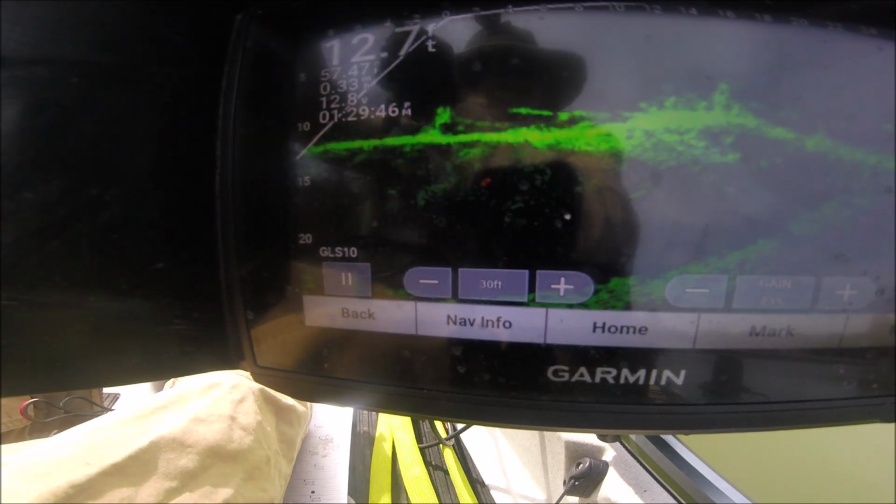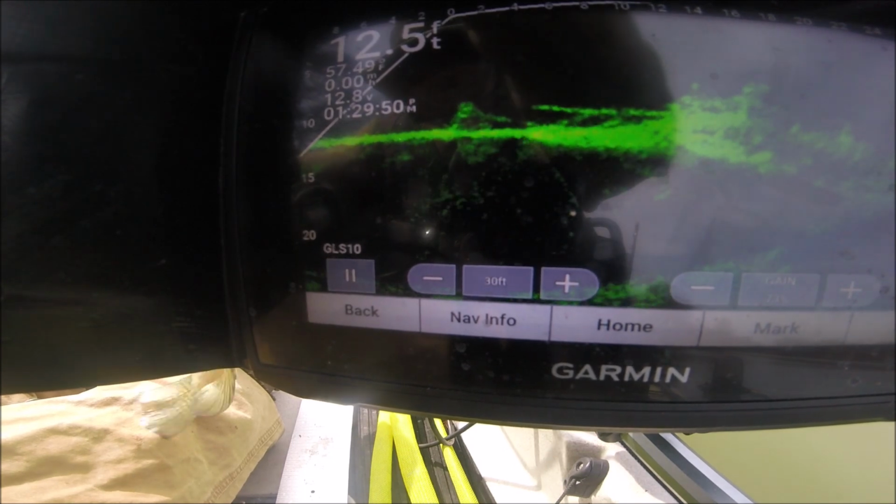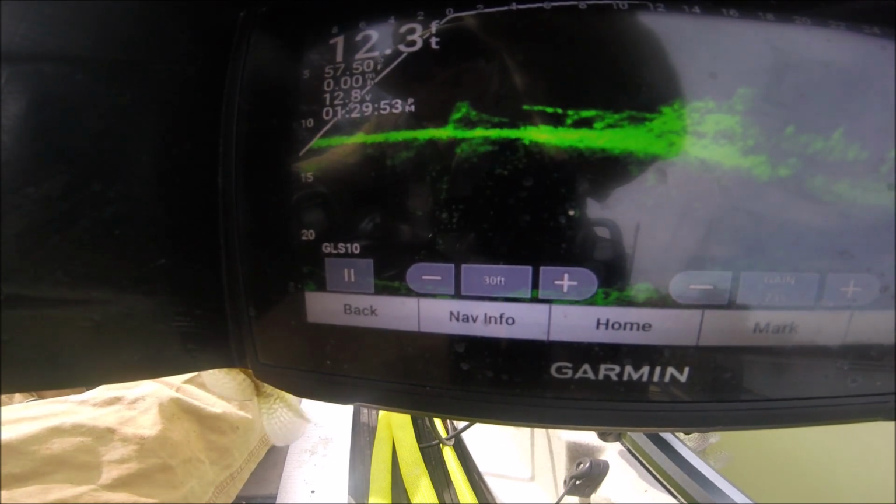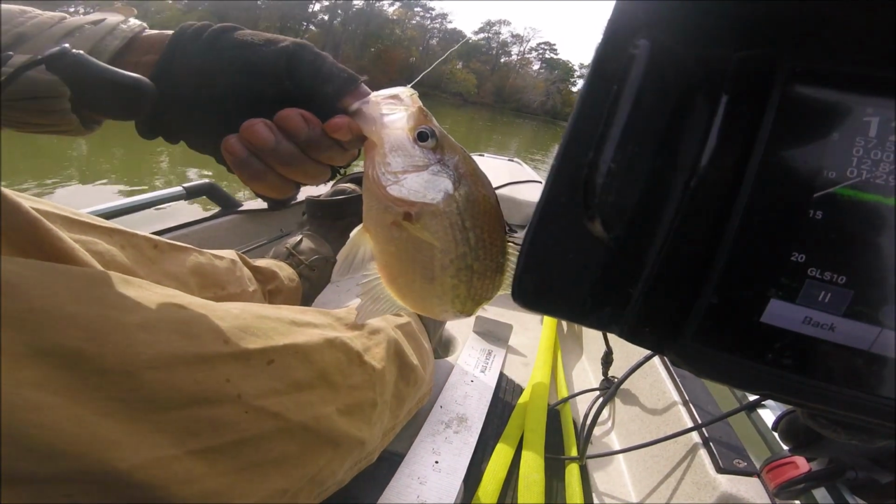You gotta outsmart them rascals. I had to work hard for that fish. I sit there and let that camera run, and y'all saw that. It's one of those magnolias right on the edge of the tree drop off.